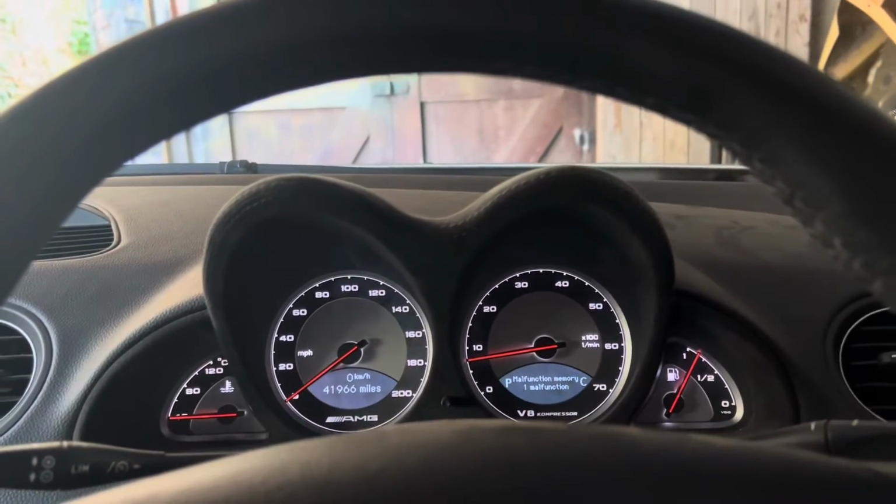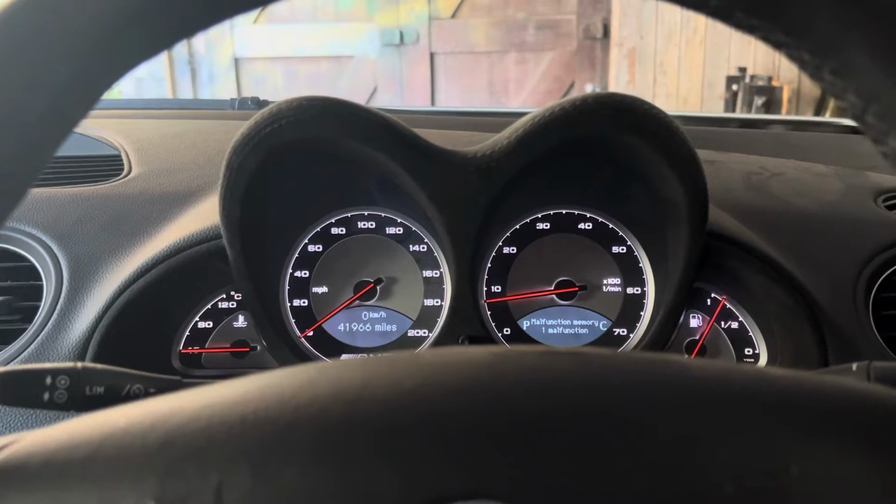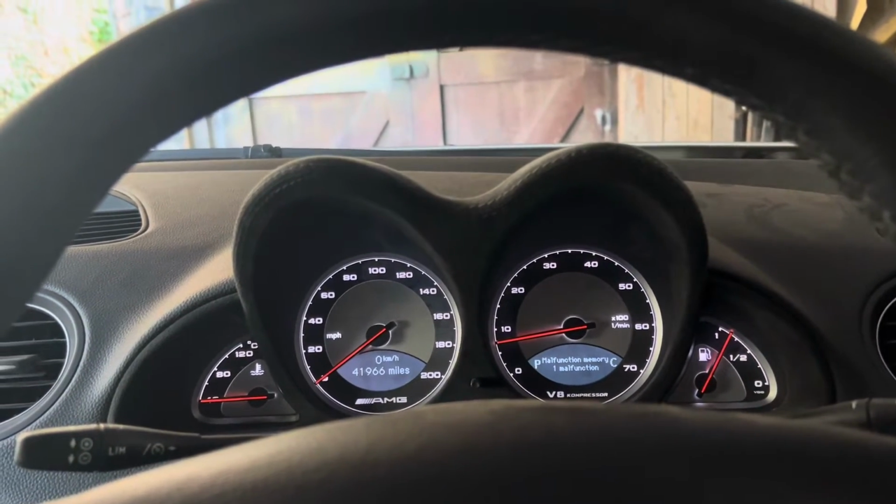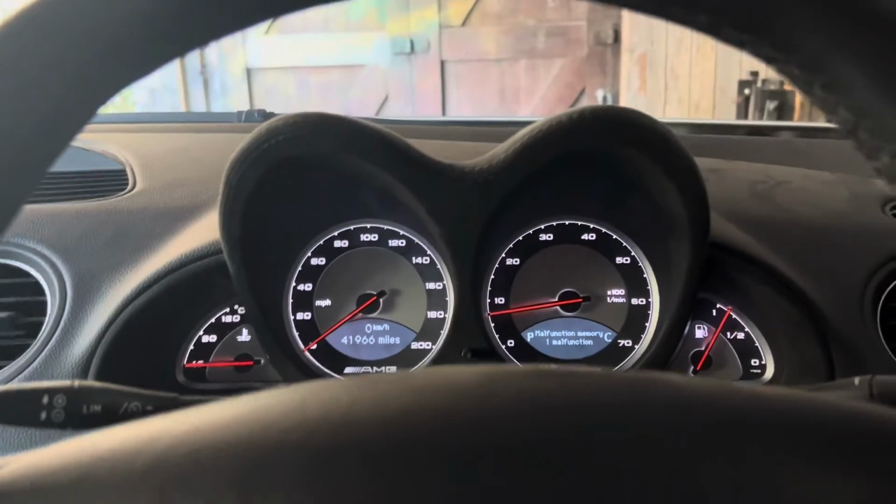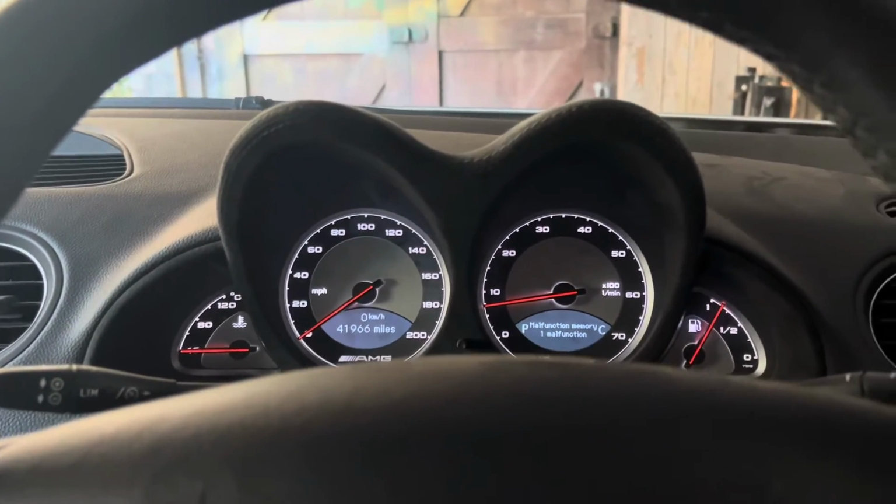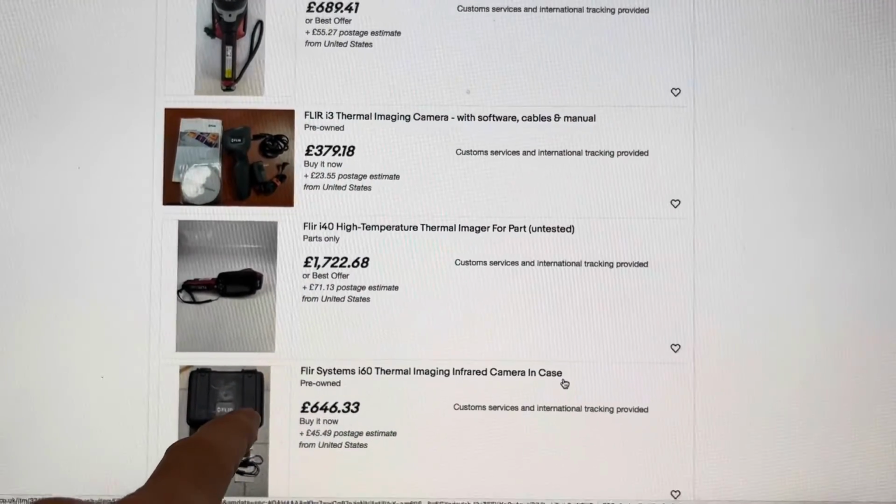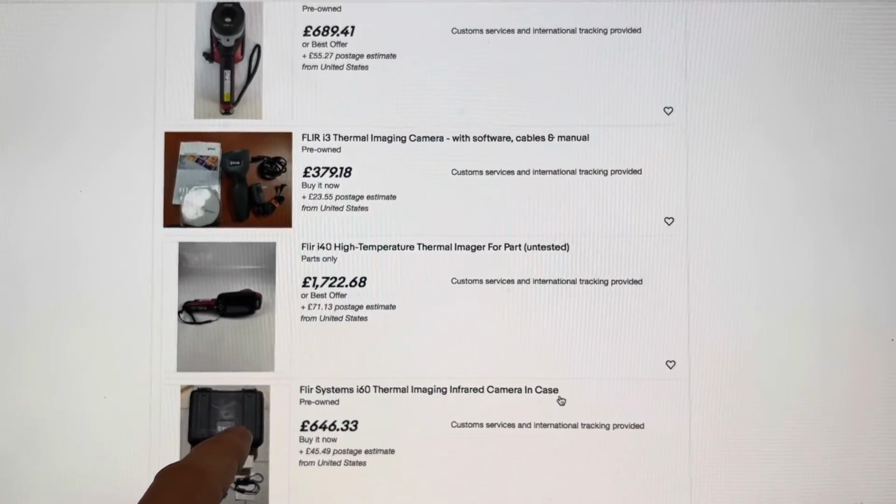If you do have that problem, just try disconnecting fuse 76. You could also try disconnecting the battery in the boot, although that will lose all your memory settings for seats, etc. And sometimes that'll actually cure the problem. I'm not for a second suggesting that you rush out and buy a thermal imaging camera to track down a battery drain in your car.